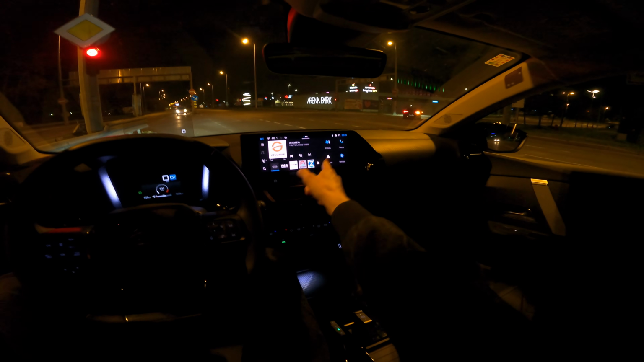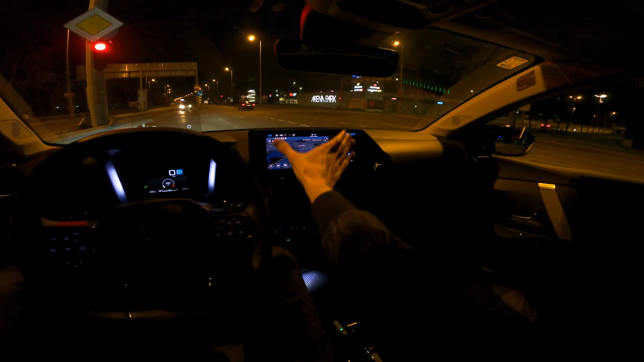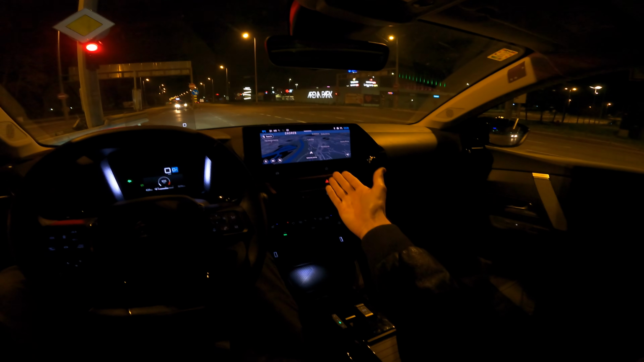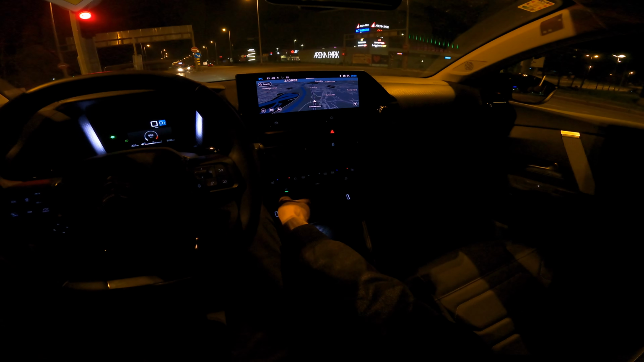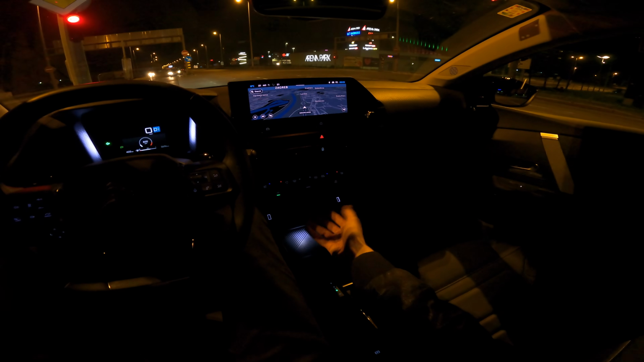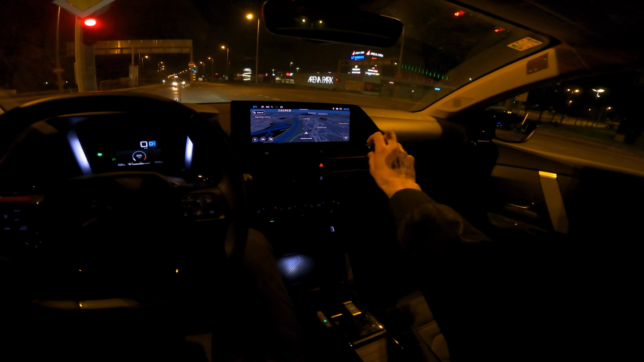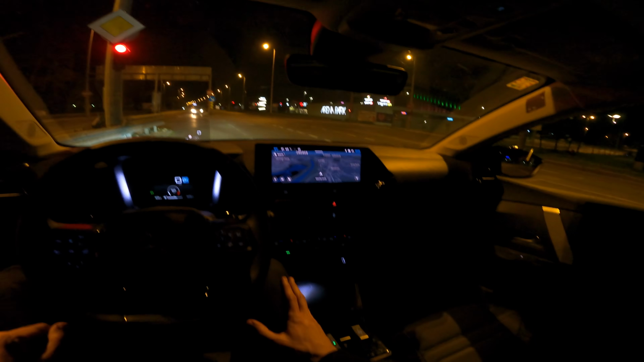If I go here to the home menu, the AC controls were before on the side and they were fixed and you couldn't move them, and that didn't make any sense. They've updated the infotainment and now it has a full screen, because you have physical nice knobs. And by the way, this is something I also love about this car. You have physical knobs for the AC, and then you have the touch option as well, but also some physical buttons and all the good stuff. Personally, I think this is the way cars should be.